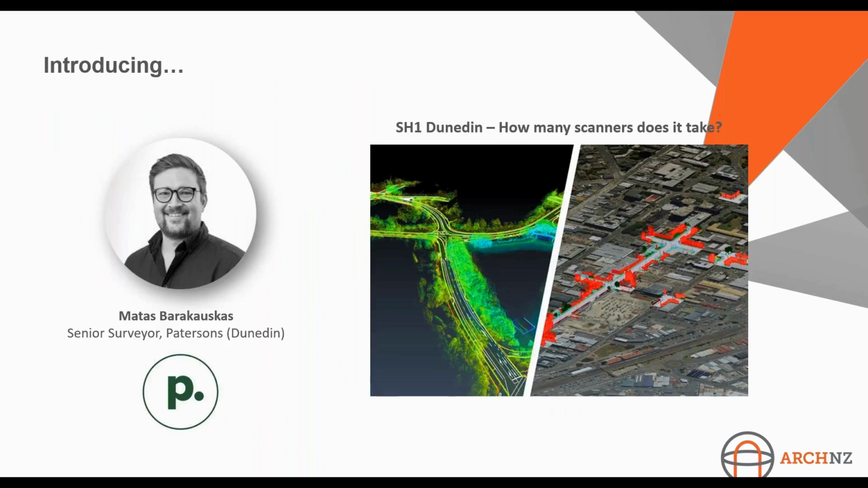So a short introduction from me. Matis is a senior surveyor with Patersons in Dunedin. For those of you who don't know, Patersons is a large multidisciplinary survey, engineering and planning company based in the South Island of New Zealand, with offices in Otago, Central Otago and Canterbury. Matis is a graduate of the surveying school down at Otago. I noted that he was the operations manager at the Captain Cook Tavern, which I thought was worth noting. Pretty cool. And a full circle here, because as part of this project, the facade of the Captain Cook Tavern would have been captured. So full circle.